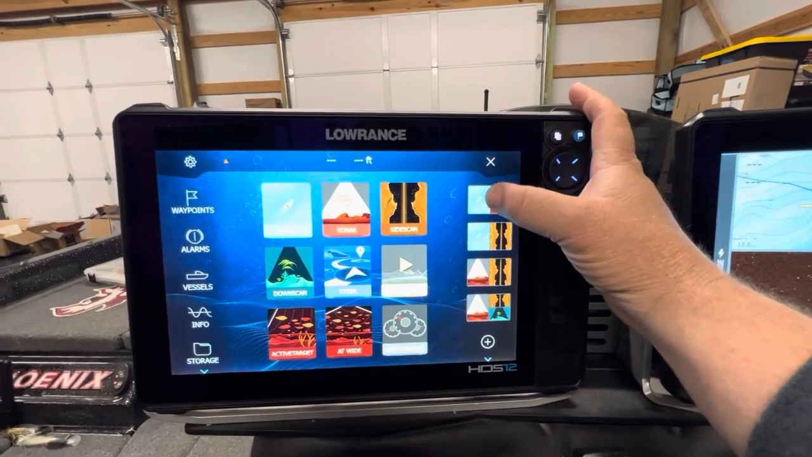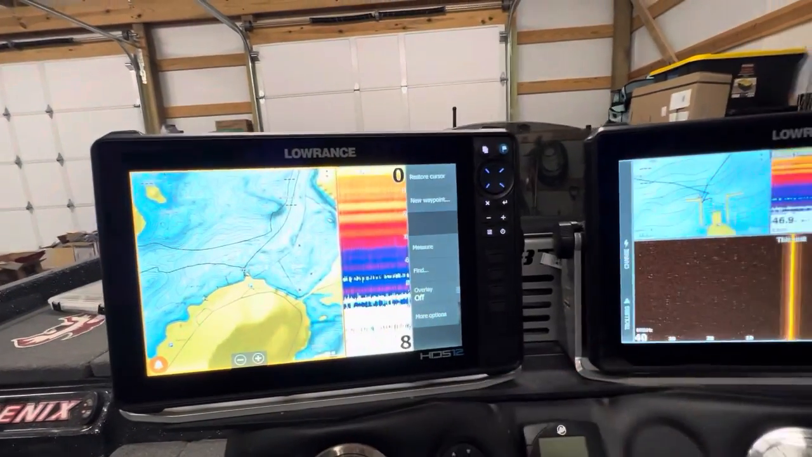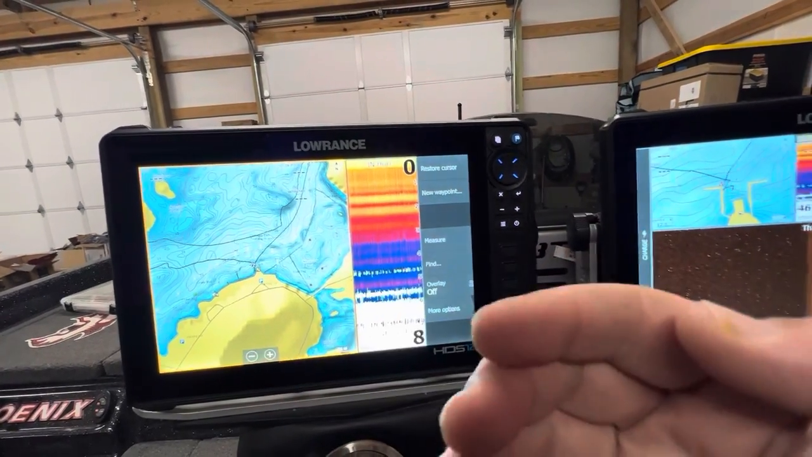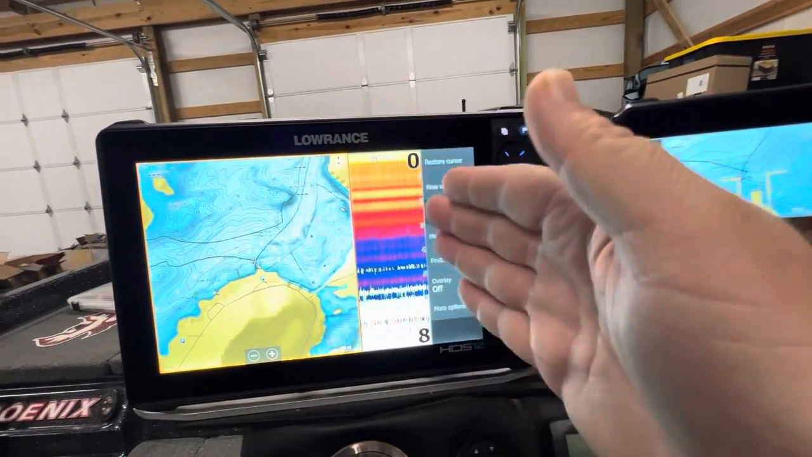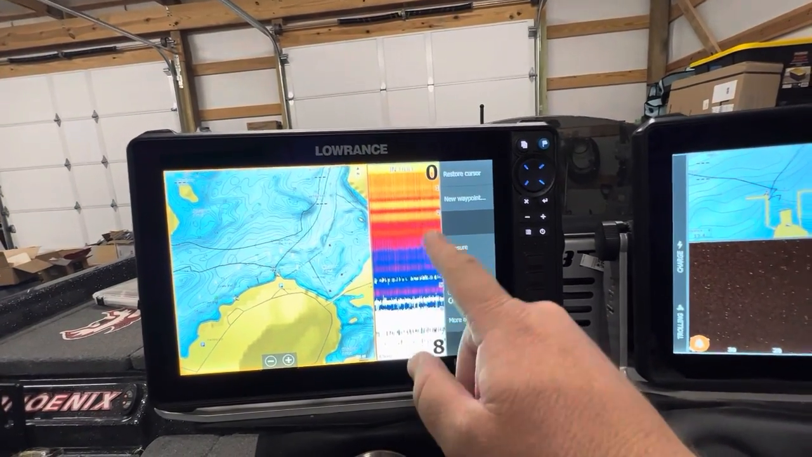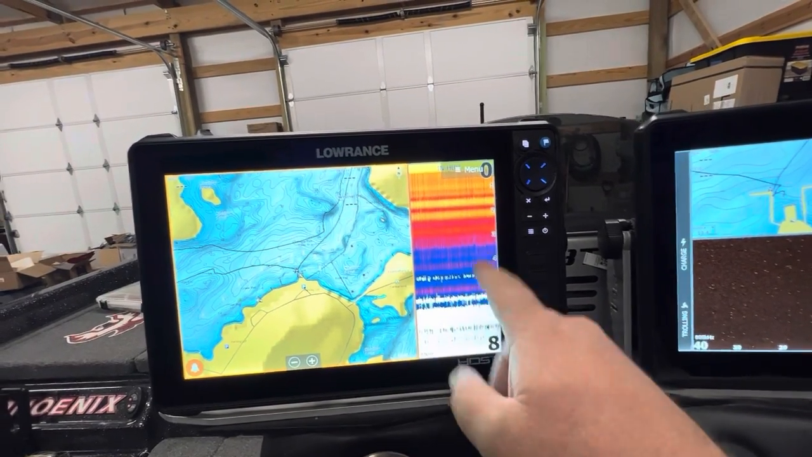It's going to be a mapping and 2D sonar. So this is my navigation unit. When I'm running down the lake, this is the unit that's going to be zoomed out so I can see my mapping, see where I'm going, make sure that I'm not hitting anything, all that good stuff. And then I have the through-hole transducer that is telling me the depth as I'm running right here.